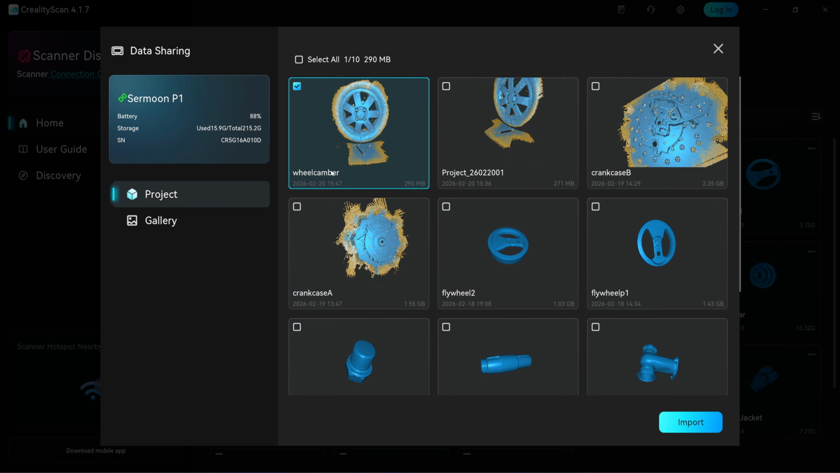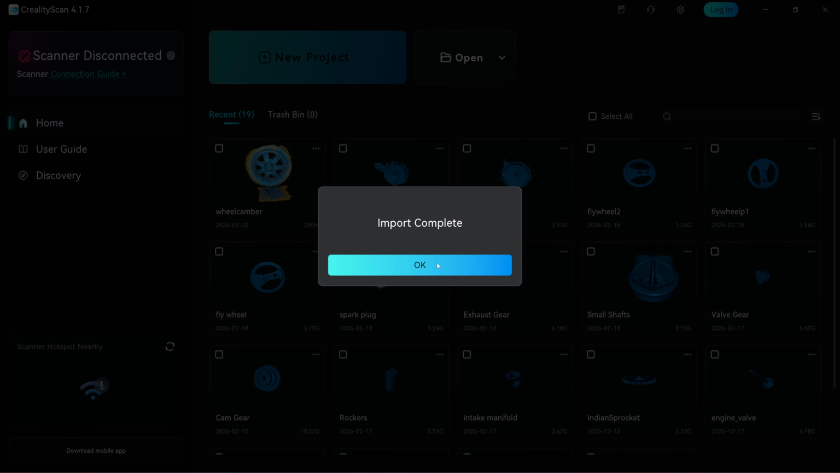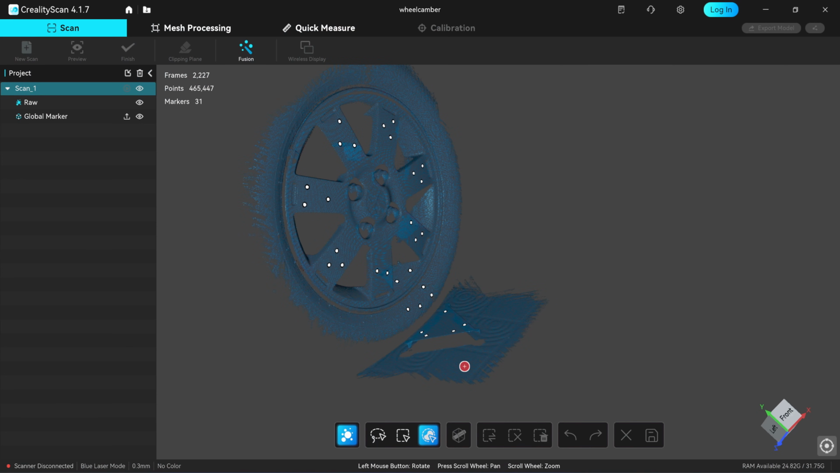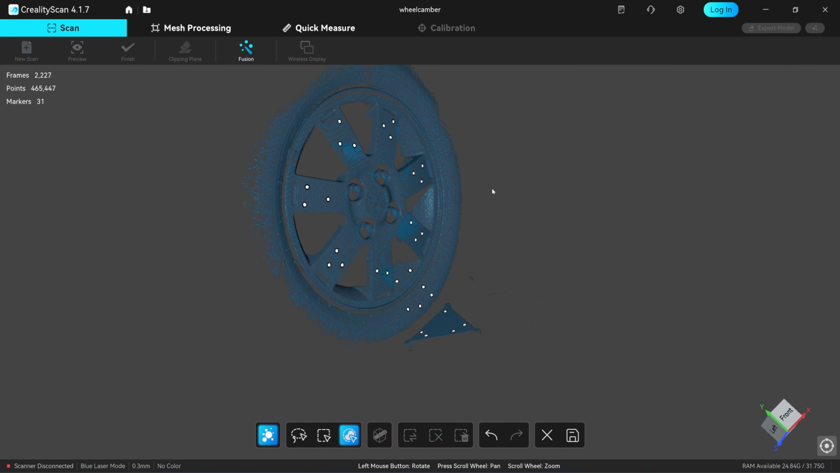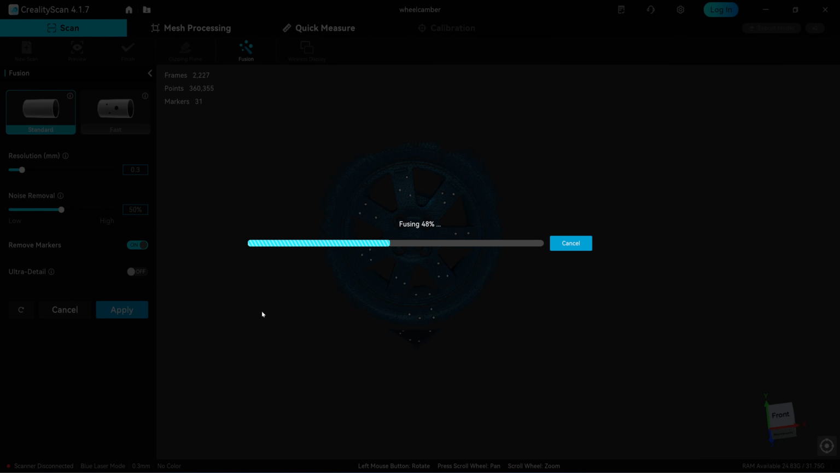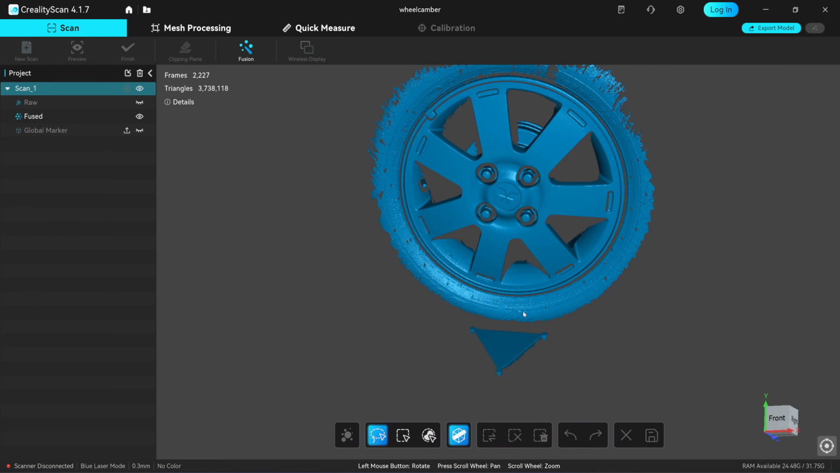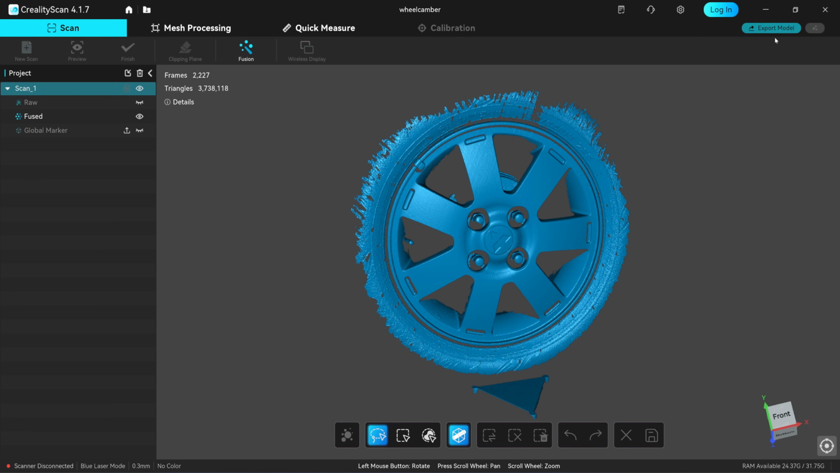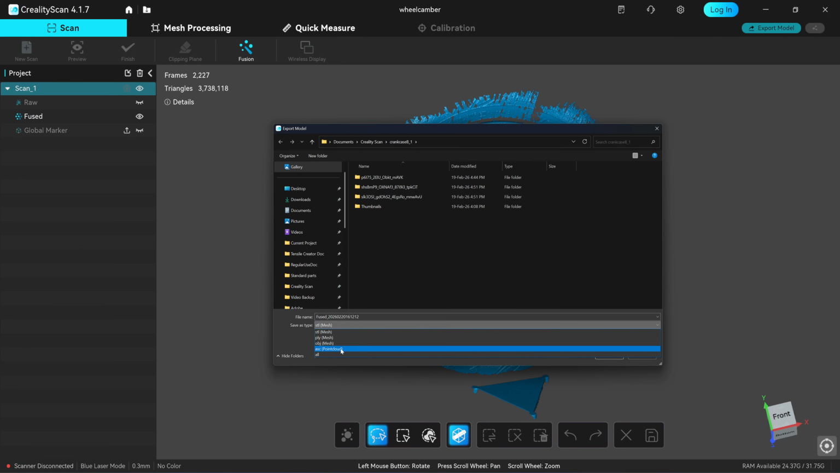Okay, I'm going to import the project into Creality Scan 4. So import is complete. Let me delete the floor, so I don't need this. Fusion 0.3. Click on apply. Okay, so this will be the horizontal plane, and I will create a plane around the rim. Okay, let me export this as the point cloud.